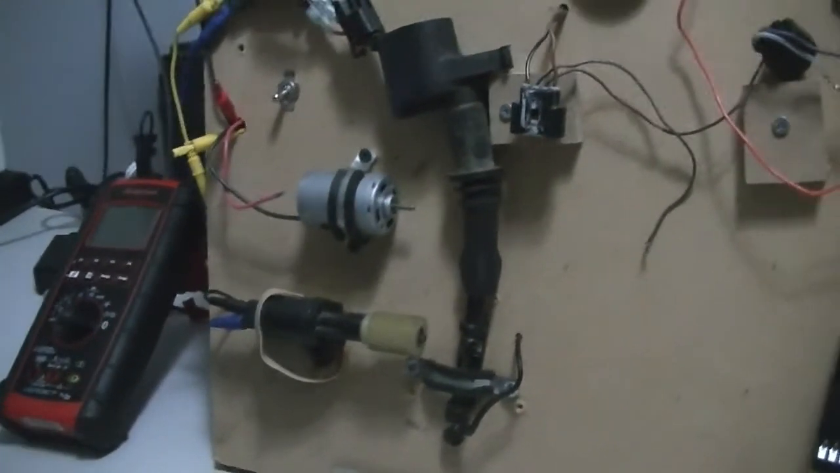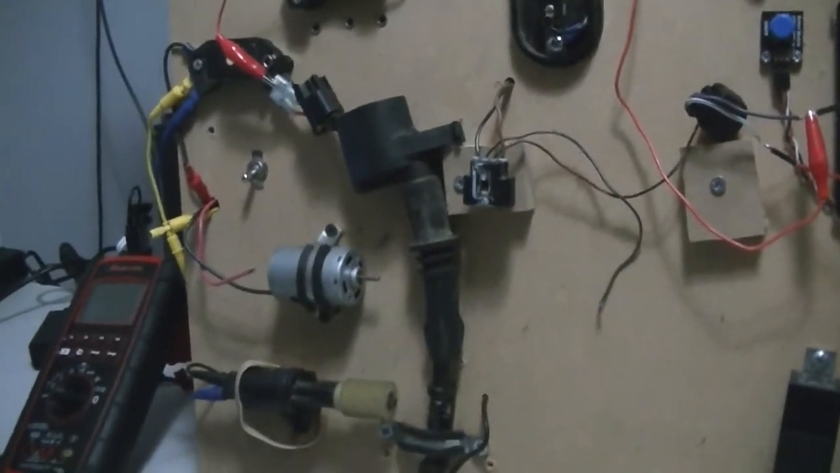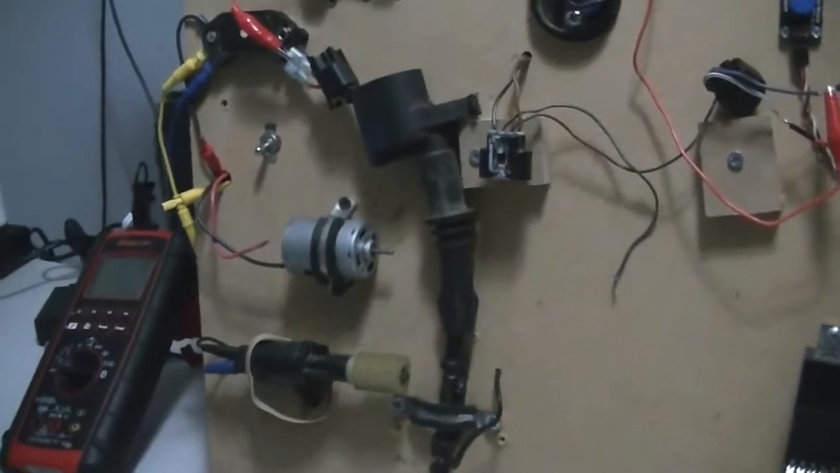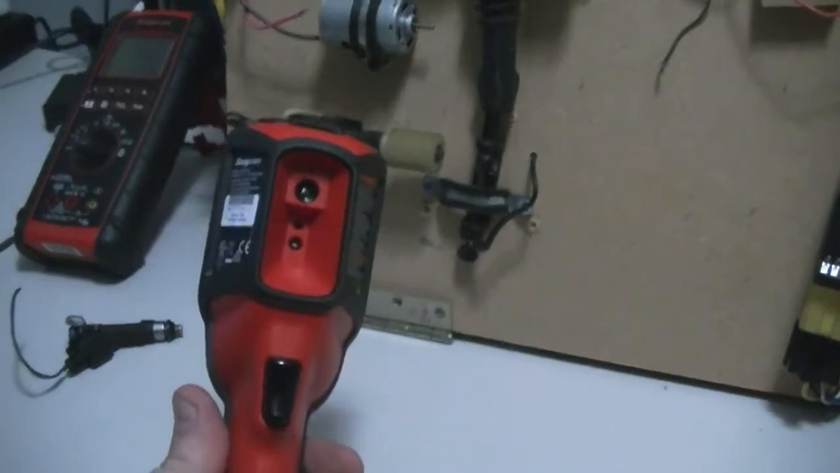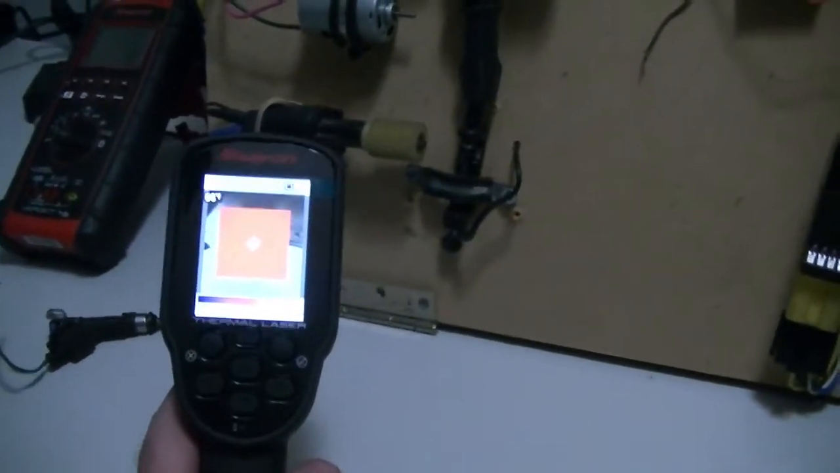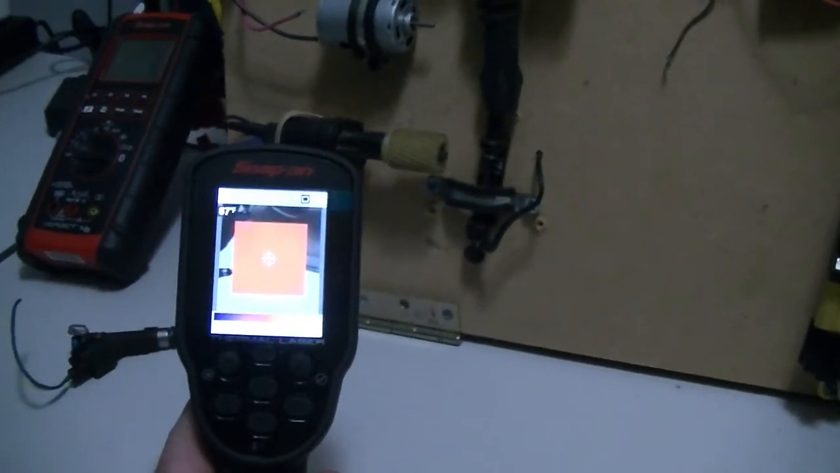But anyway, I'd like to do some more stuff with the thermal, especially on some parasitic draw type testing, and you can see how useful it is. But if you got any questions on the thermal, let me know. I know Snap-on makes like 3 different versions. This one here is their latest one, and it's actually their cheapest one. It's got a light on it and an LED or a laser. But they've got one called the Elite model that's a lot fatter, and it's their top of the line one. I prefer that one the best, but it's of course more money.